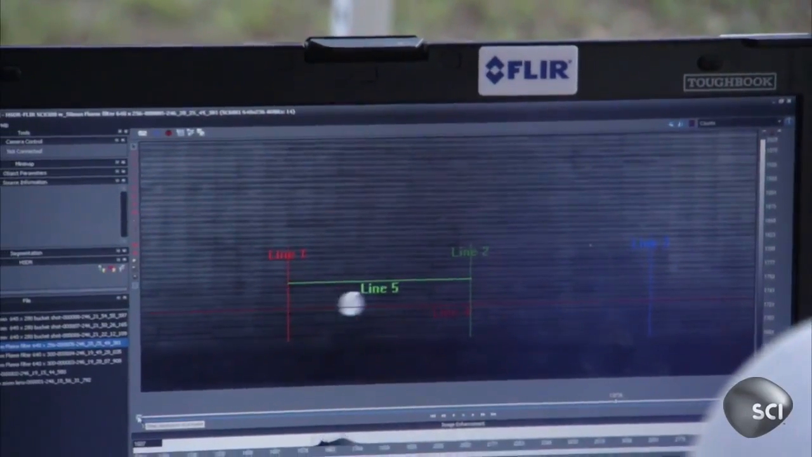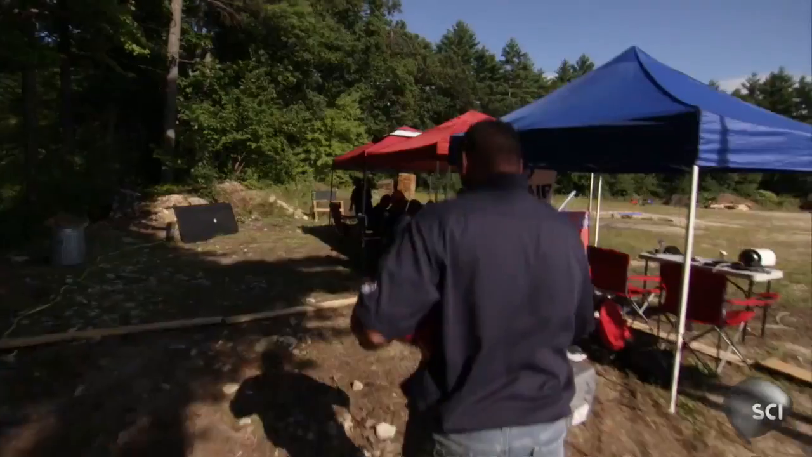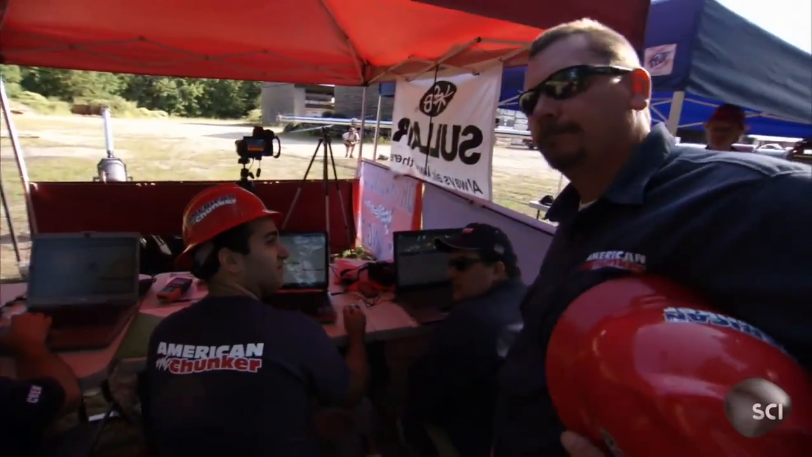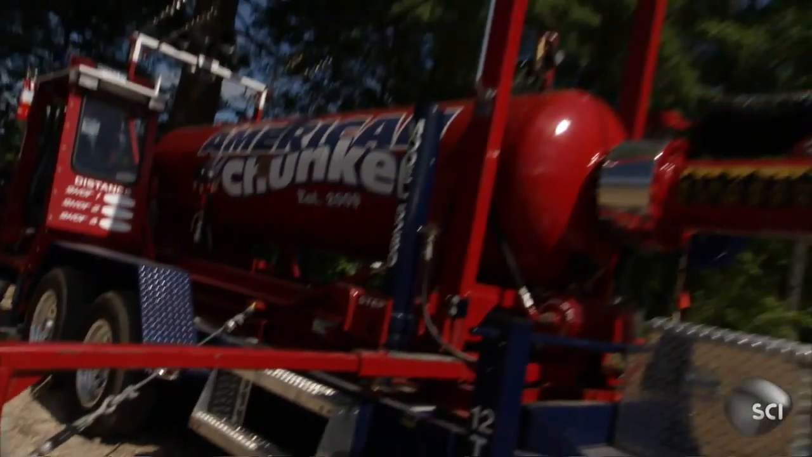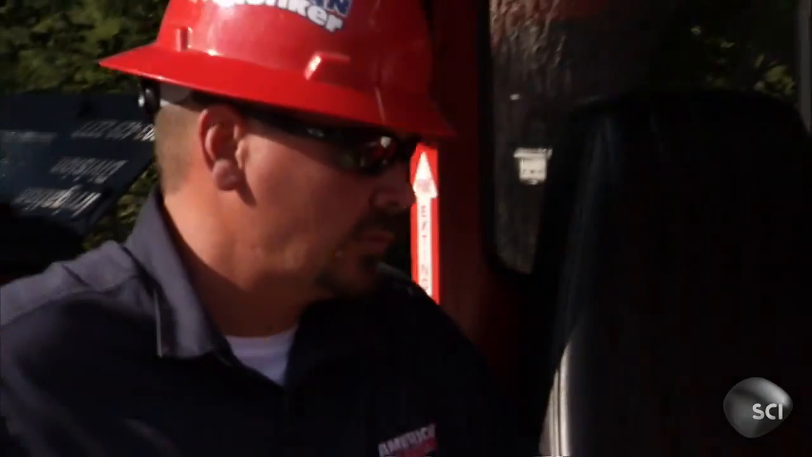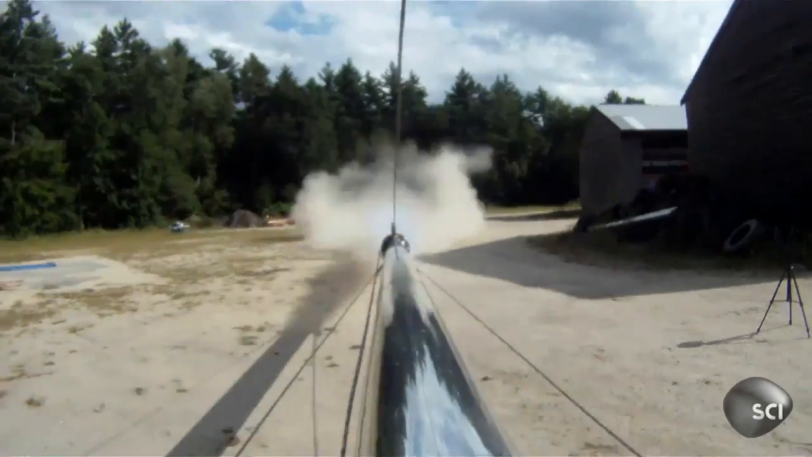Playing back at 1,500 frames per second, the footage is conclusive. No pie. But did it break the sound barrier? So how'd we look? We're really close to our goal, but we gotta hit it harder. All right. Here we go, 2 seconds. This next shot will push American Chunker's machine, not to mention the pumpkin, to near its absolute limit. Fire in the hole, fire in the hole. If Brian can't take his team supersonic, he can kiss his dreams of the mile goodbye.